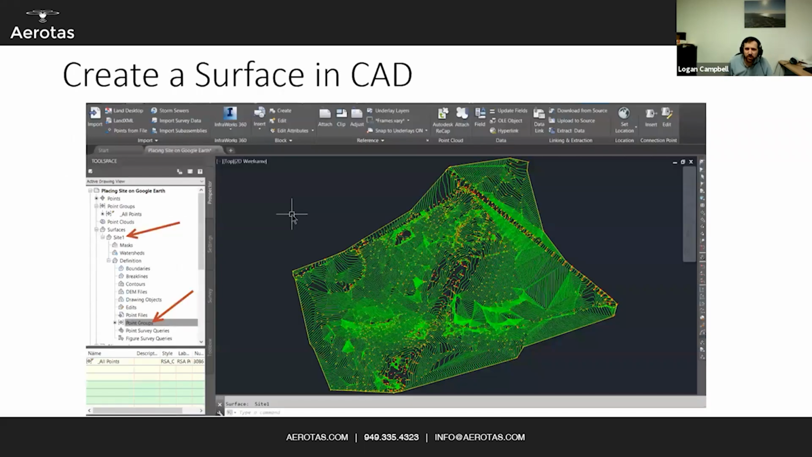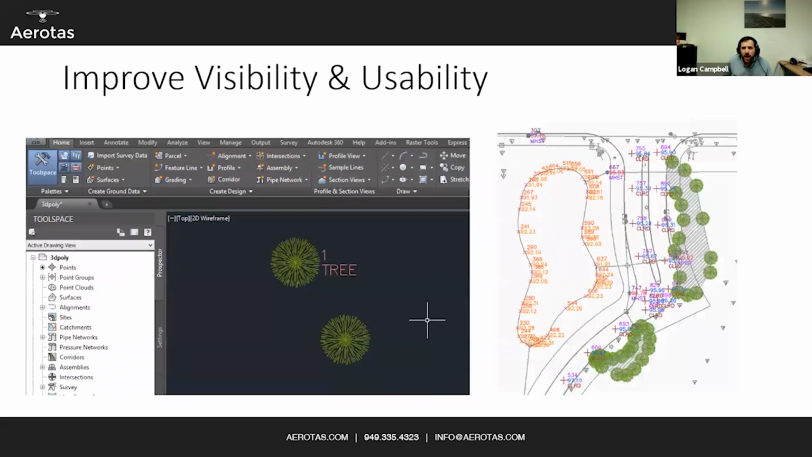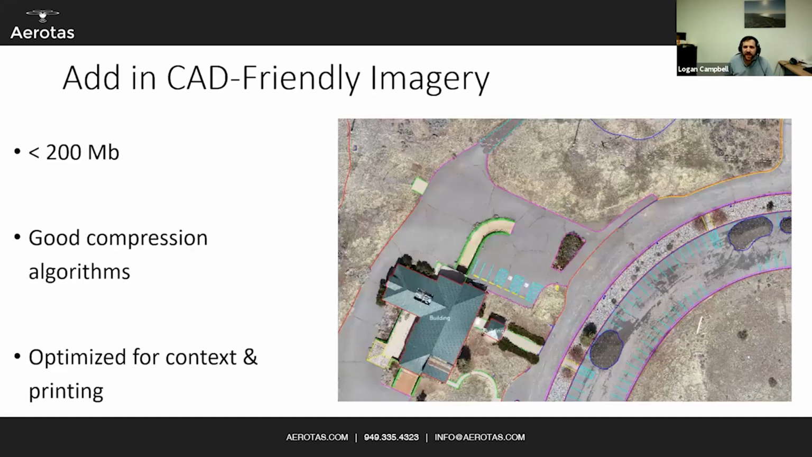You can bring it all together, create a surface in CAD, make yourself a TIN surface, add contours to it, apply all of your custom layer templates to make sure that it works right. Improve visibility and usability, adding in your blocks, symbols, things like that to actually make your survey useful to the end client. And another big part is adding in your CAD-friendly imagery.